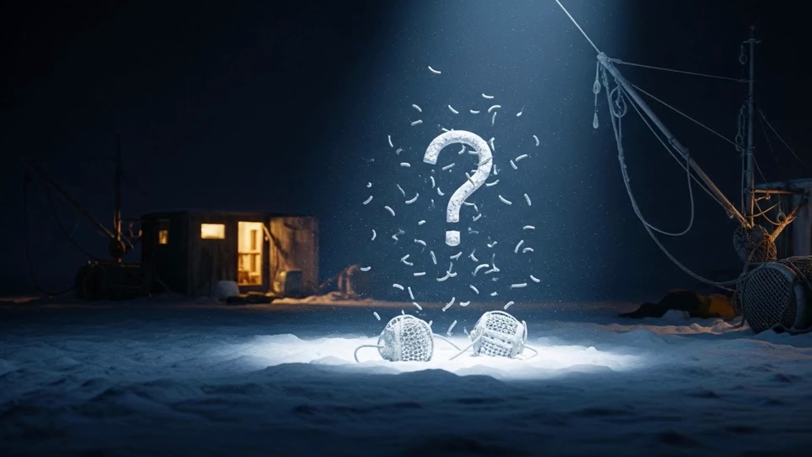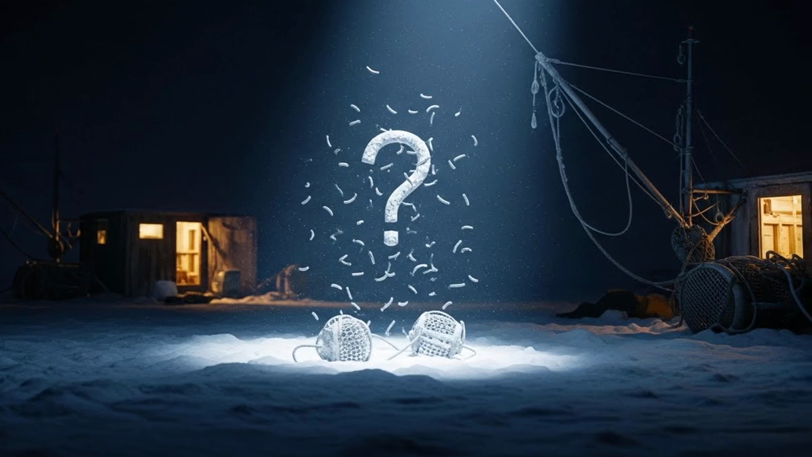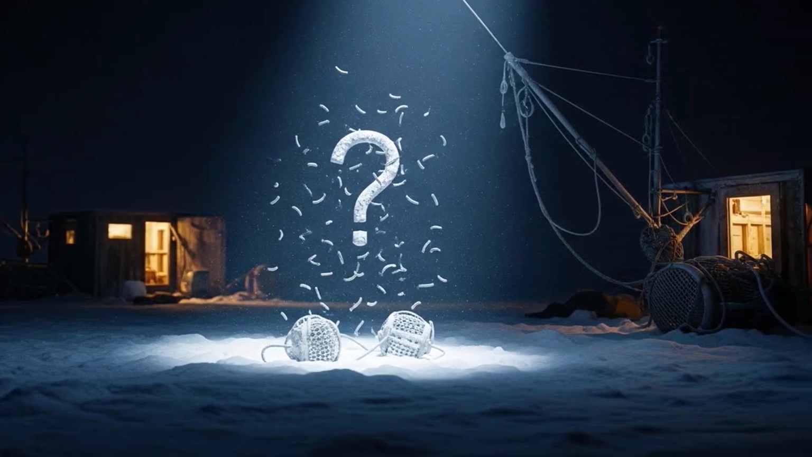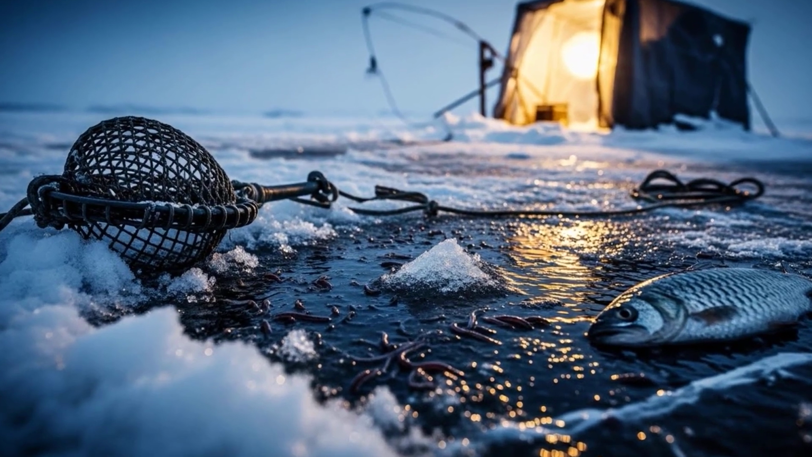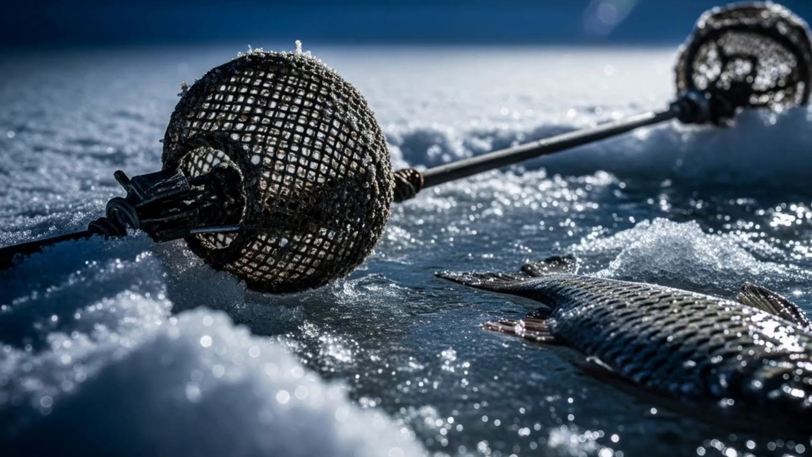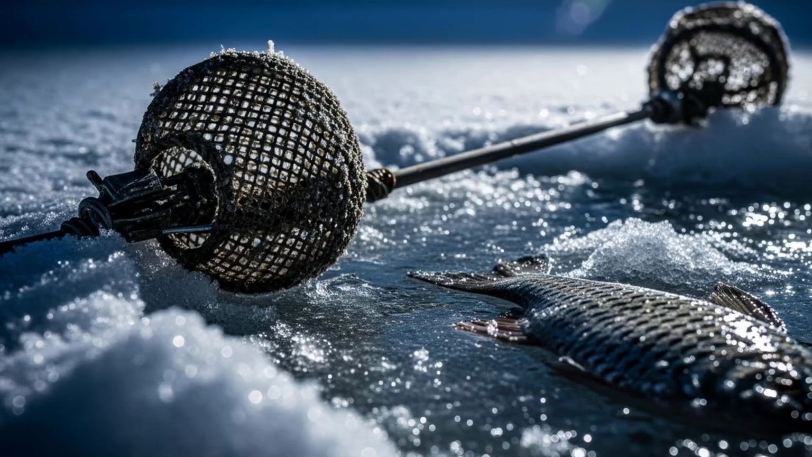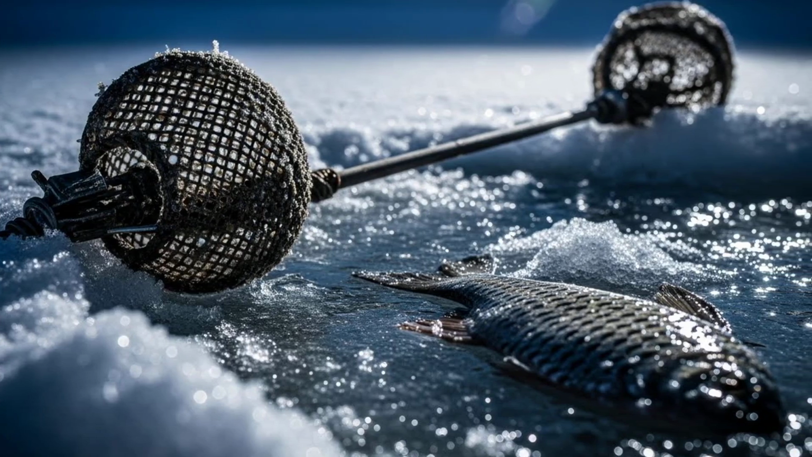A fair question to ask is, what are they even eating up there in the middle of the water column? It's a great question. We tend to think of bottom-dwelling insects and larvae as their primary winter food. And they do eat those, but they are not the only thing on the menu. The water is full of life that we can't see with the naked eye.